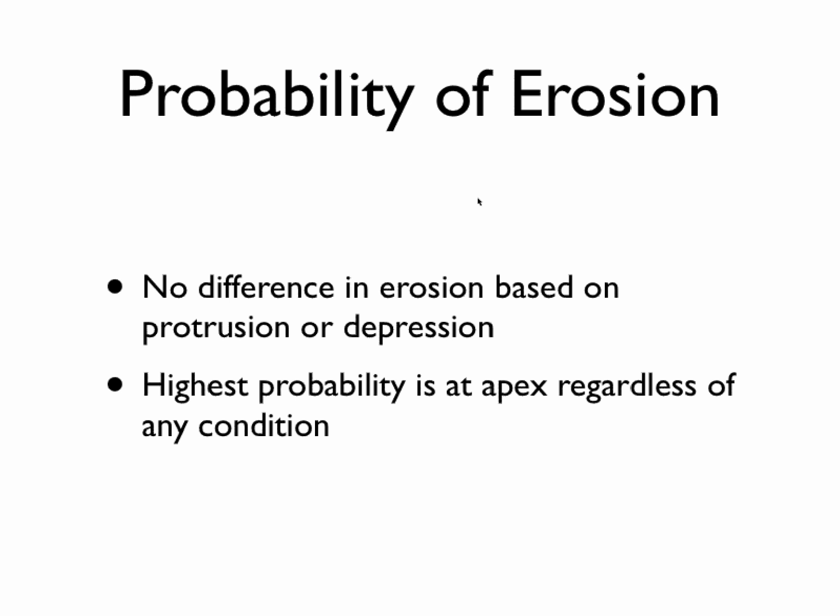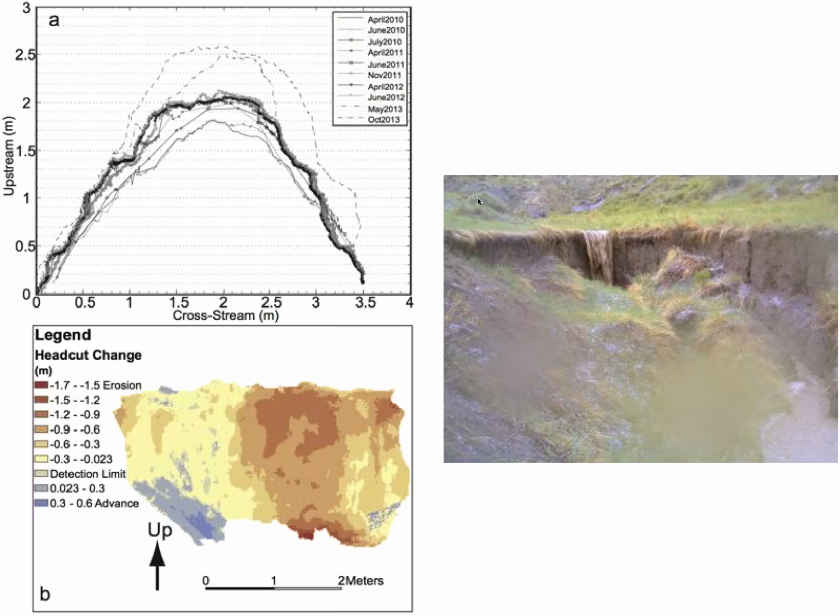So what we ended up seeing in terms of the probability of erosion was that there wasn't a particular difference of erosion if something was locally protruding or depressed. So initially I was depressed. I didn't know what was going on. But I saw that the highest probability of erosion occurred at the apex of this head cut, no matter what. No matter what, if it was protruding, if it was depressed, if it eroded last time, if it was stable last time. Always the highest probability of having erosion was at the apex. And then things started to dawn on me slowly.